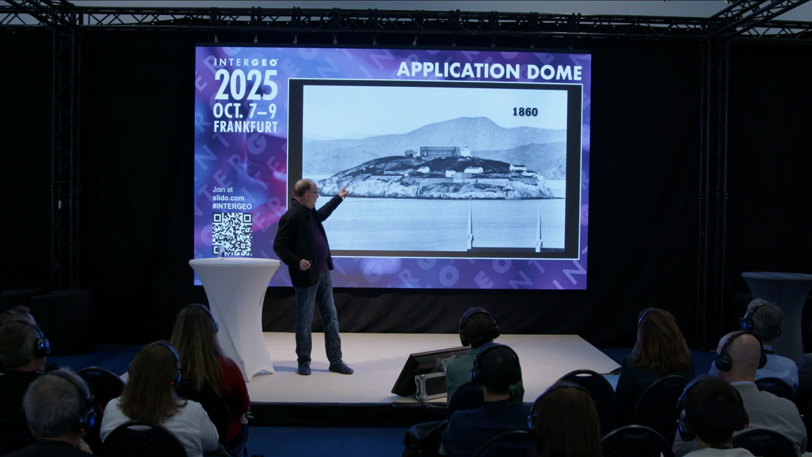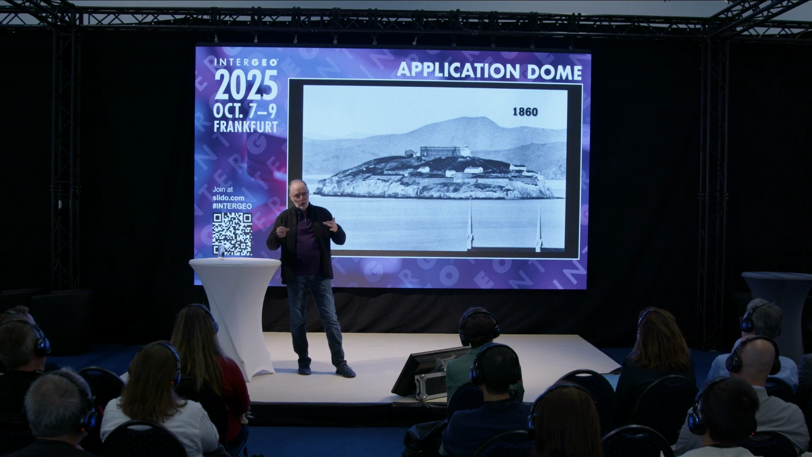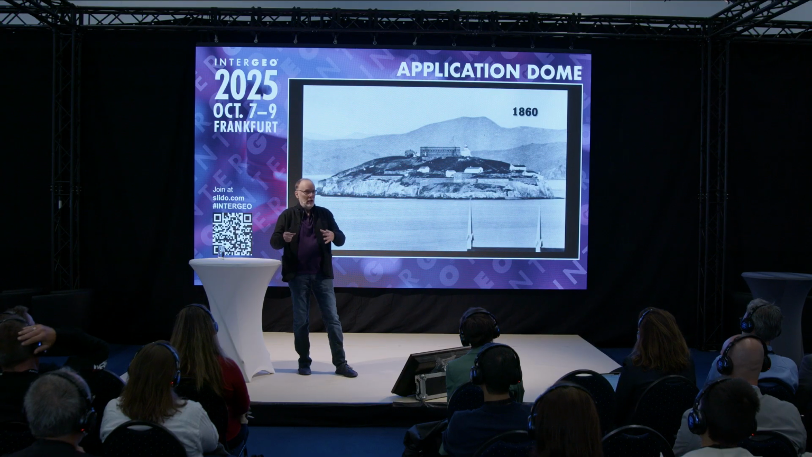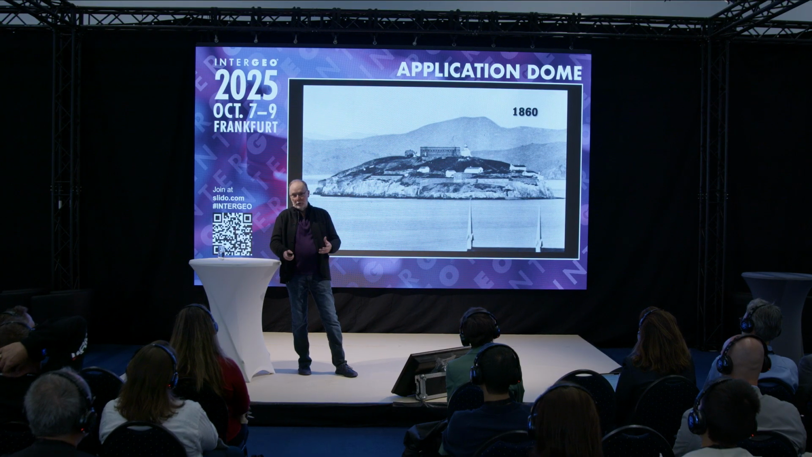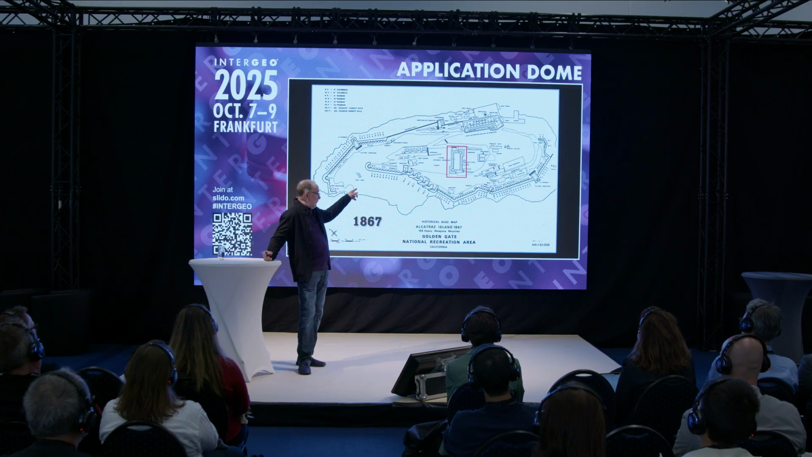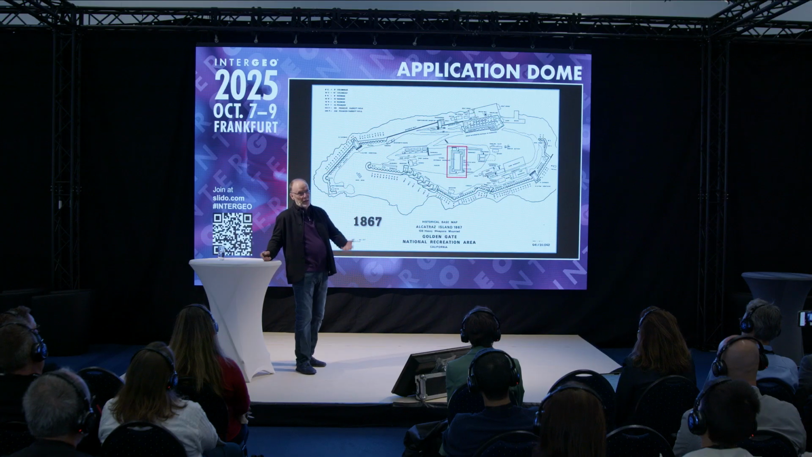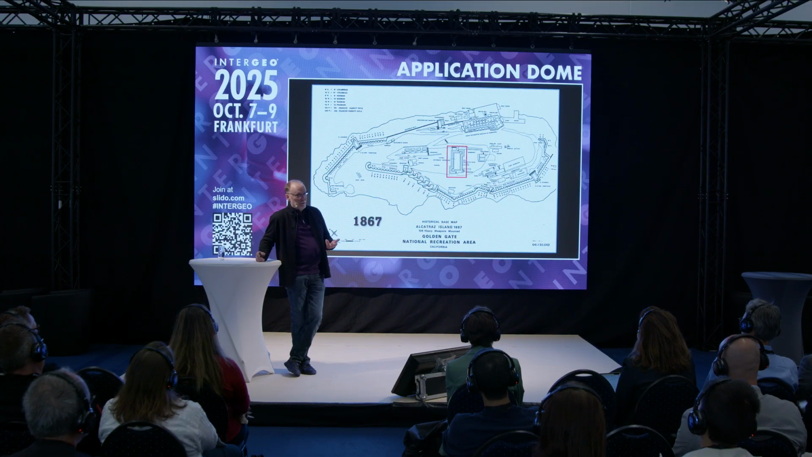So this building on top of the island, it's called the Citadel. You're going to see the foundation of that the cellhouse was built on top of. But we got to get down in there and scan it all. That's the Citadel there in red. You can see this was a fortress. It's just surrounded by guns in every direction to defend this very strategic harbor.